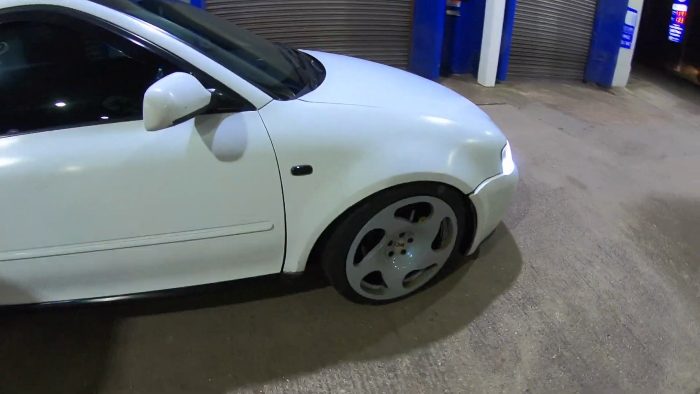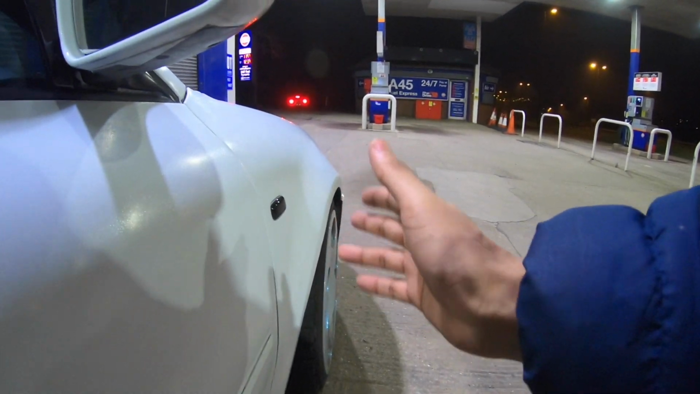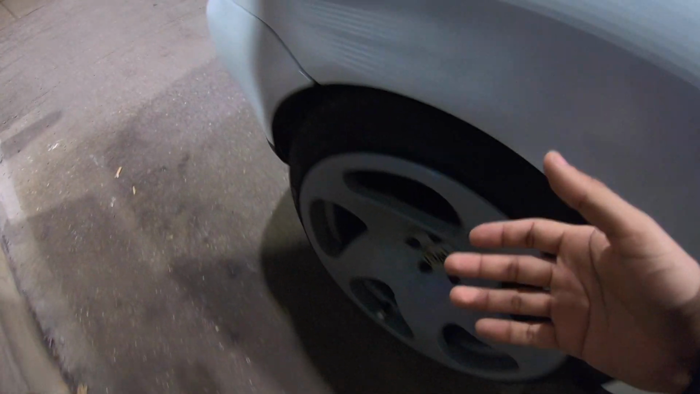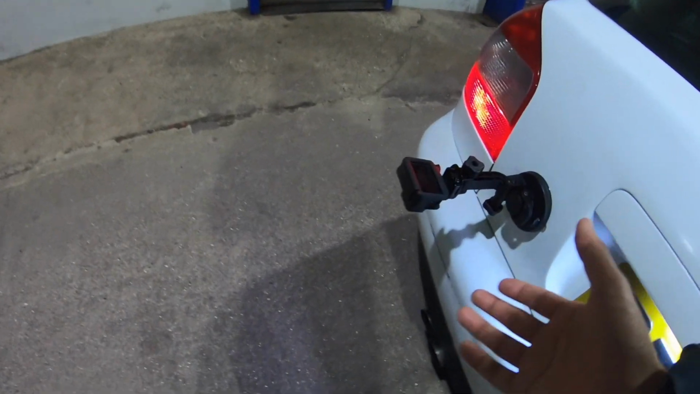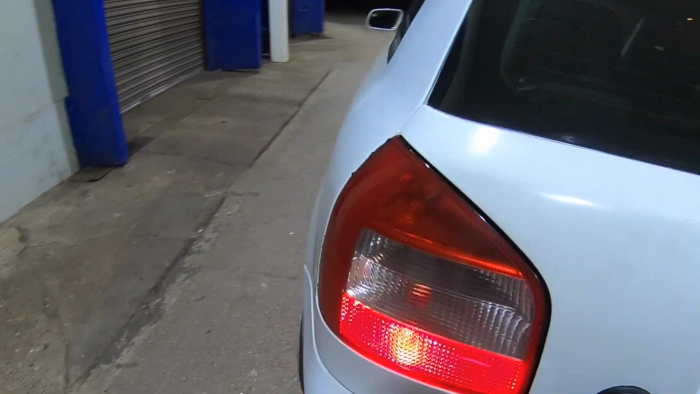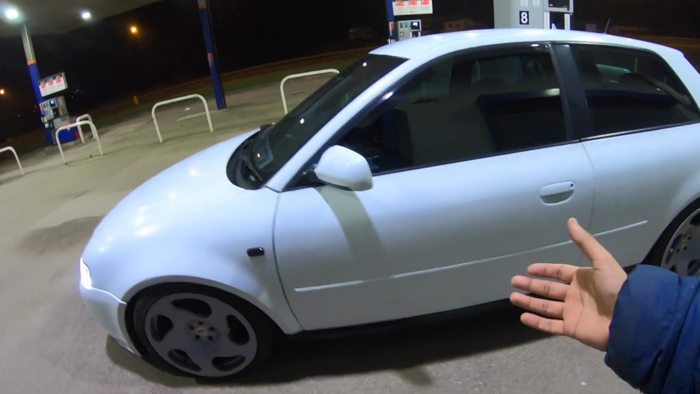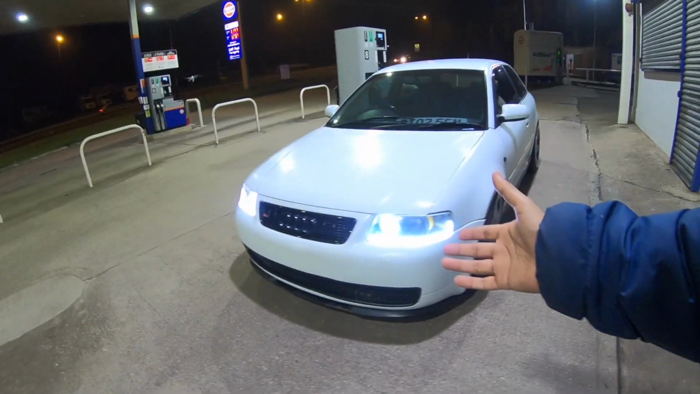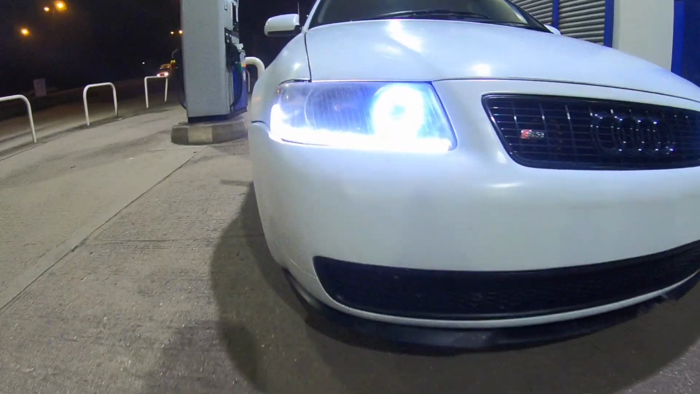I love these rims, by the way. Every time I look at them, you can see that they stick out with the S3 front wing, because it's wider than the stock ones. Even the rear wheels are so fat, and the car does grip, don't get me wrong. I've also stuck a GoPro here so we can get some flames in the night time, so we'll see how that goes. All in all, the love for this car is increasing so much, like how the car's performing and how it's boosting.